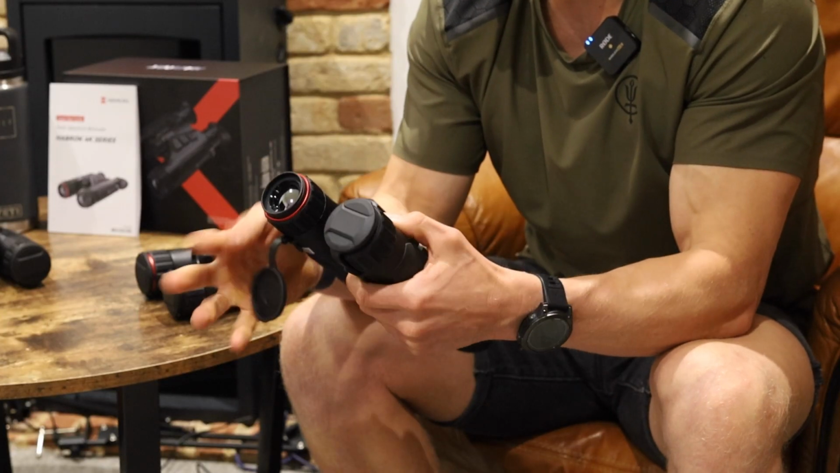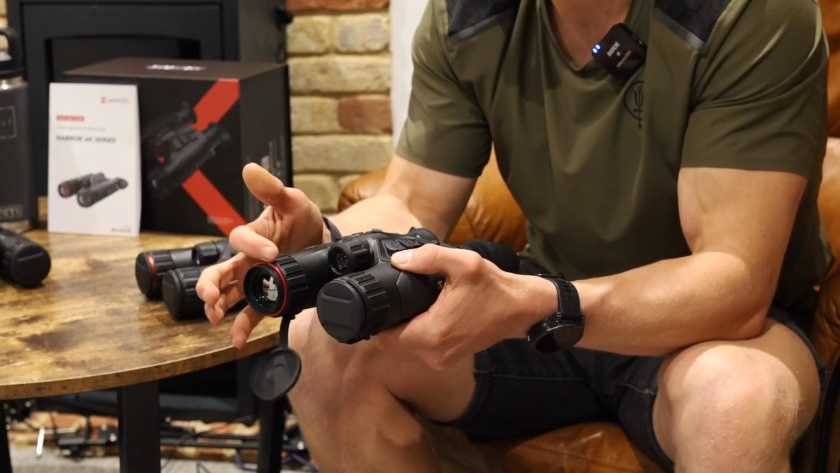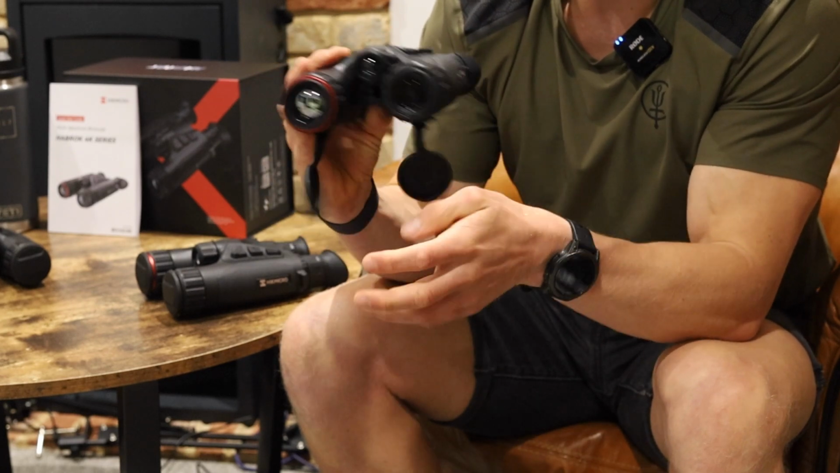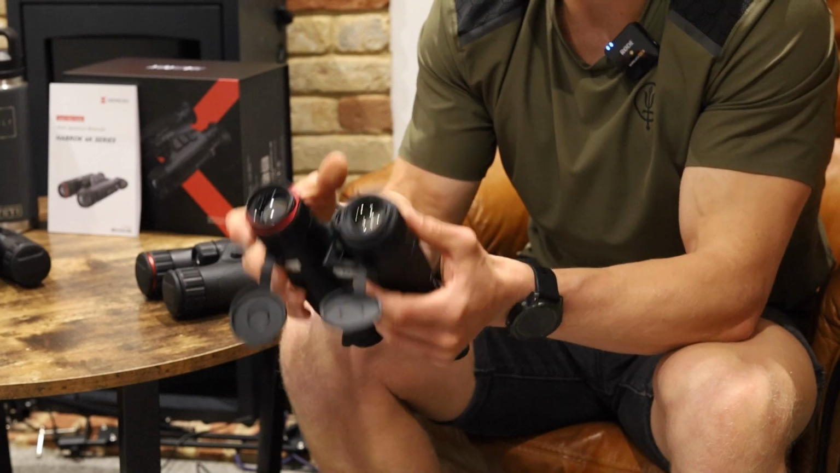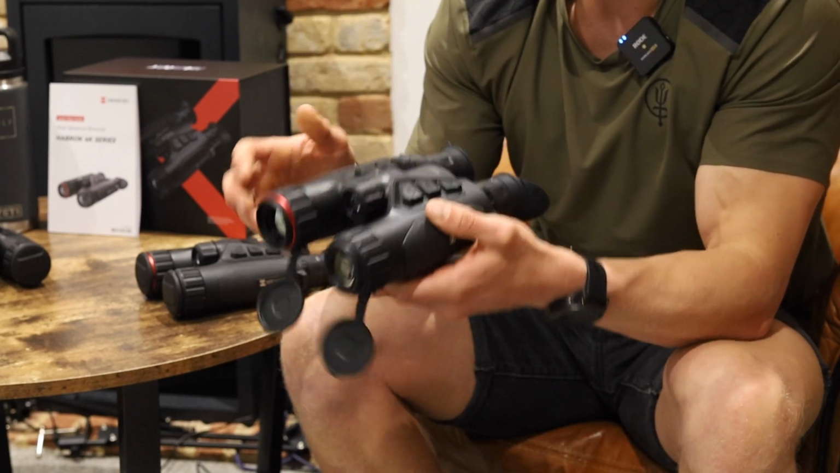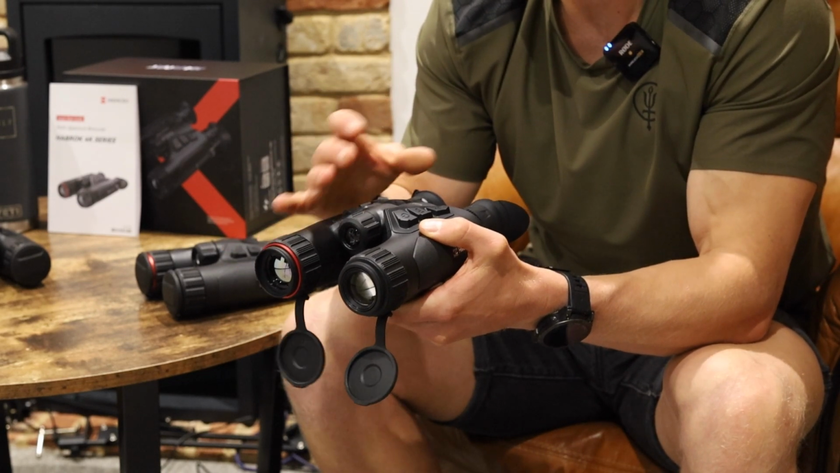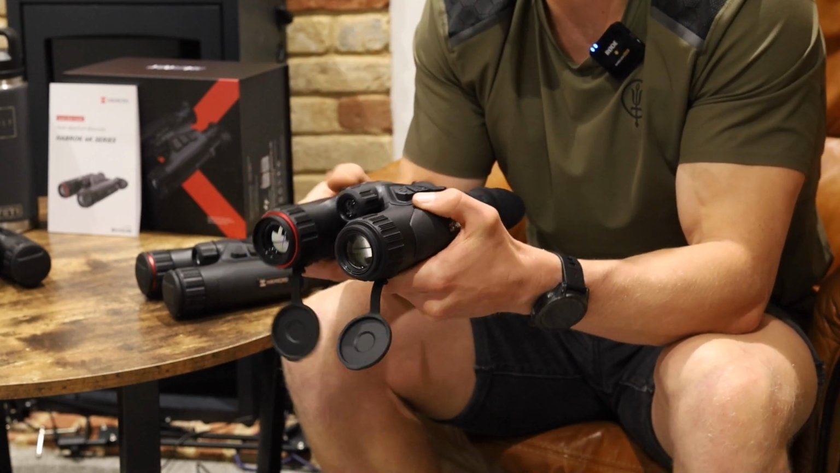So you've got the thermal channel. It's located here on my right hand side. It's easy to identify. We've got a red ring around it. That means it's a thermal channel. We've then got the optical channel on the other side. We've got the laser rangefinder and the IR illuminator. The laser rangefinder is just located here, and the IR illuminator is located here on the top. And the button system is identical to the HH35 and the HQ35L.